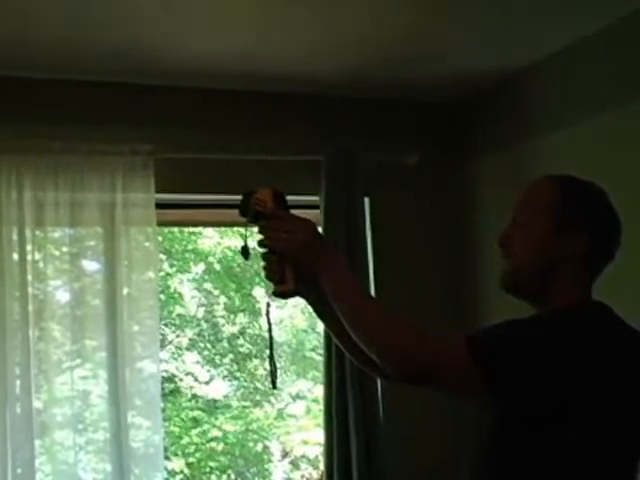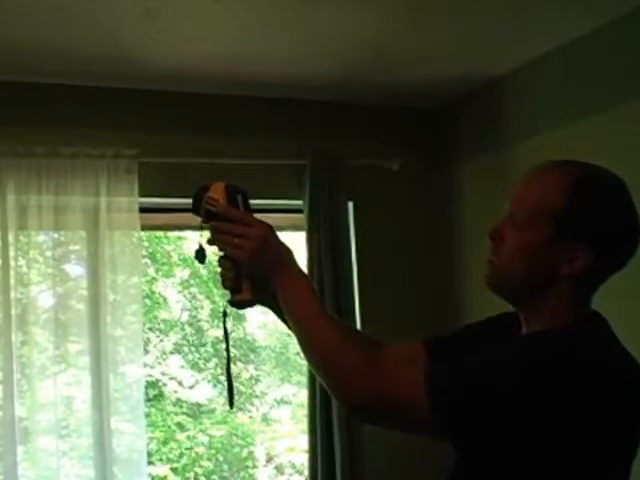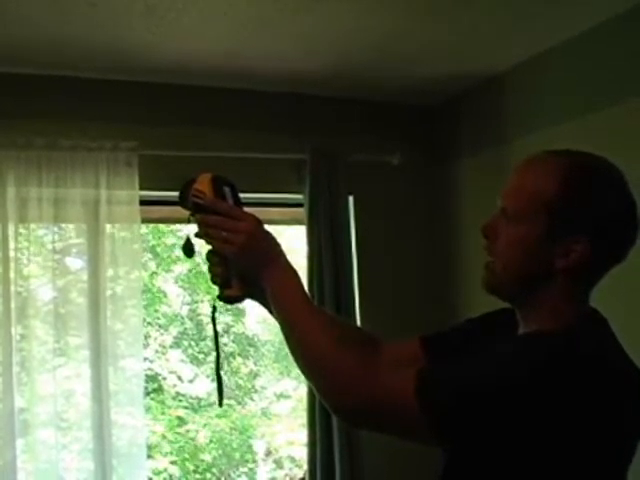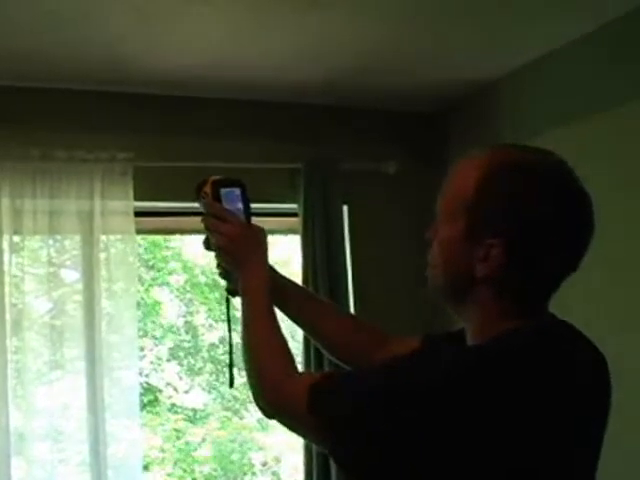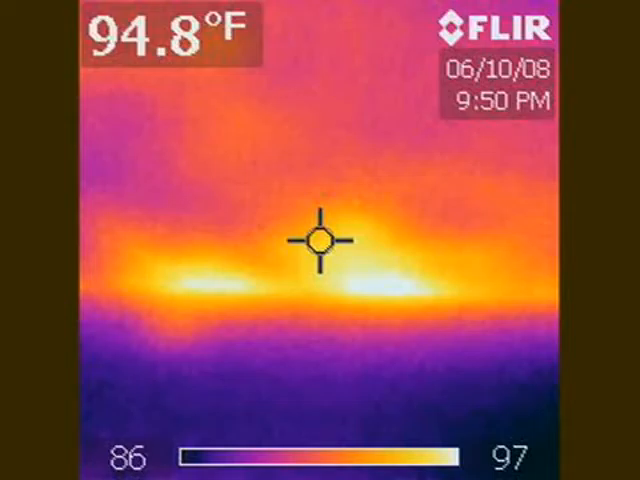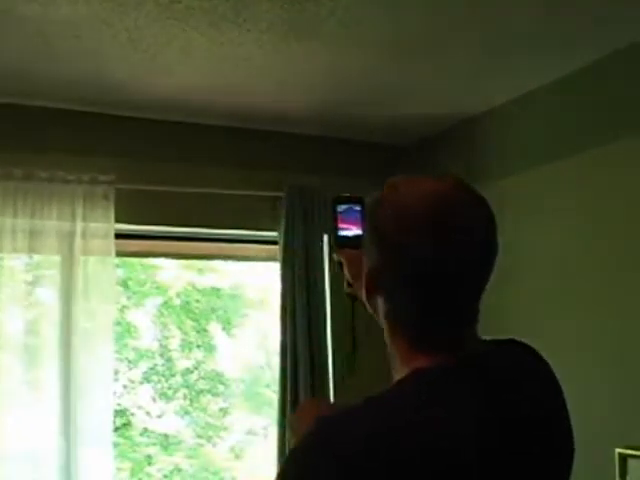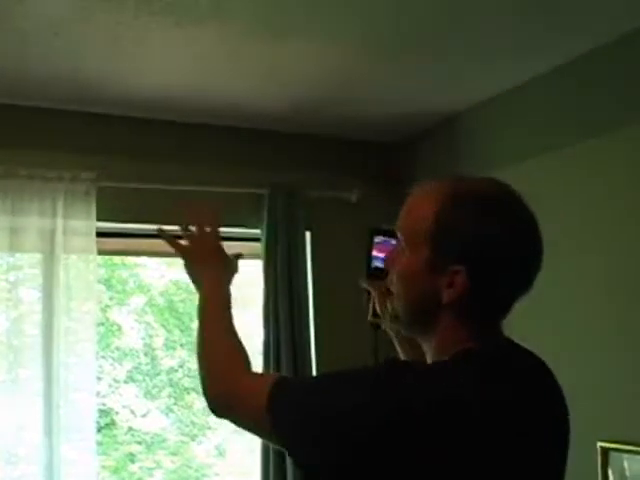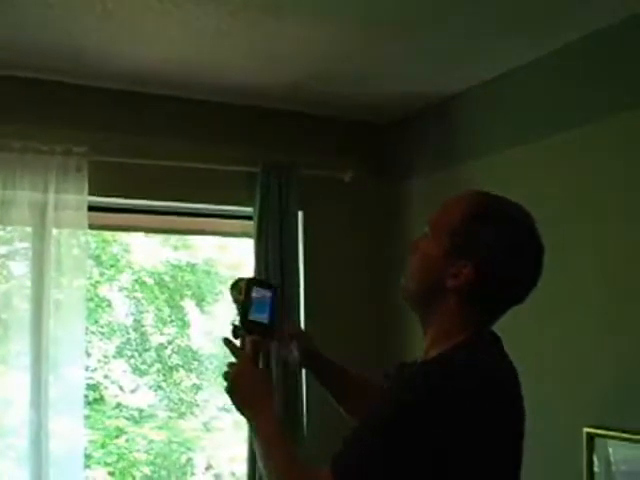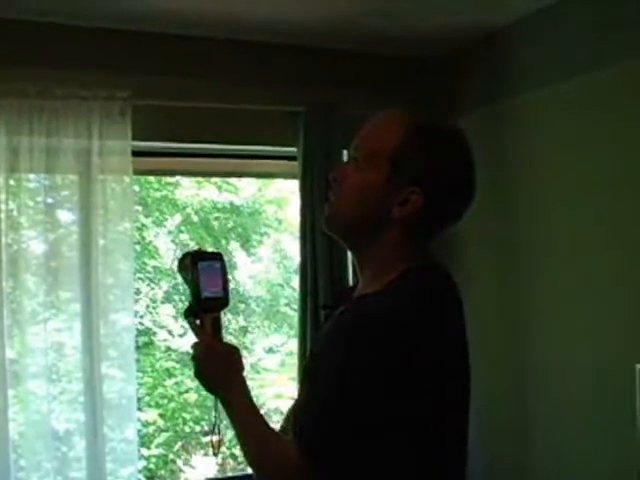Here. And what you see in the picture now are the bays where the roof rafters are. It's probably trusses up in the attic. Haven't been in the attic yet. And the red areas and white areas, they're red hot. That's about 97 degrees, that area right there in the picture that you see. So that's on the edge, and that's actually typical. So I think there's probably some insulation that needs to be improved right here. Let's go in the other areas.